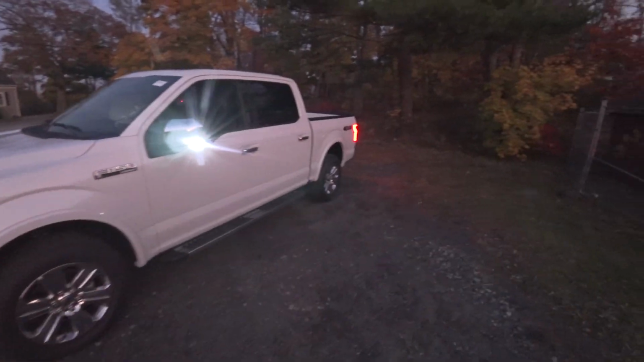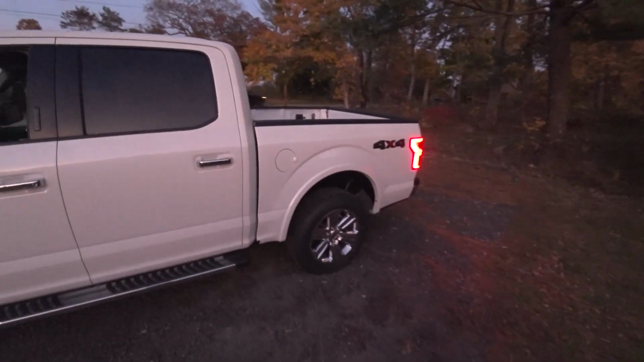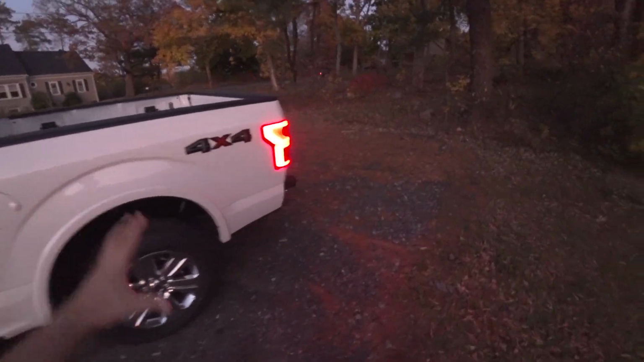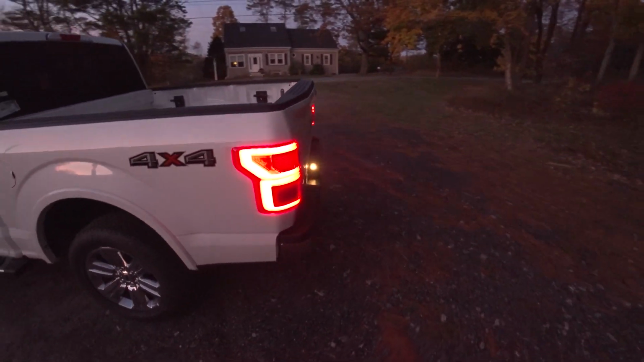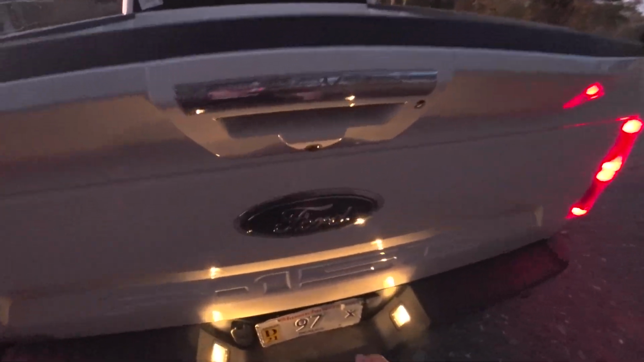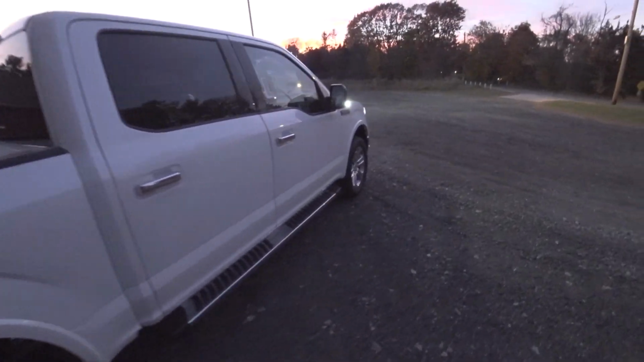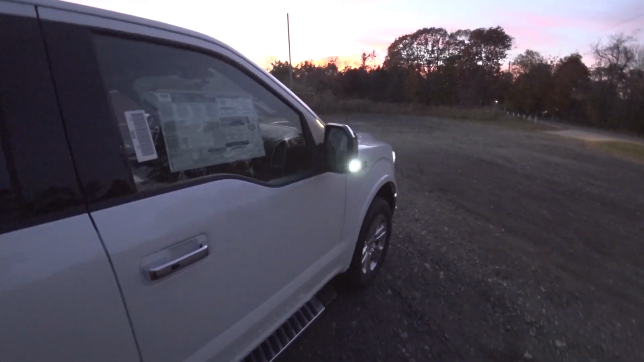Today we have the 2020 Ford F-150 Lariat with the 5.0 liter V8. This is kind of going to be a night drive of it, mainly because, well, it's nighttime. And daylight savings time means that 4:30 p.m. is this. So, you know what? We'll make up for it.